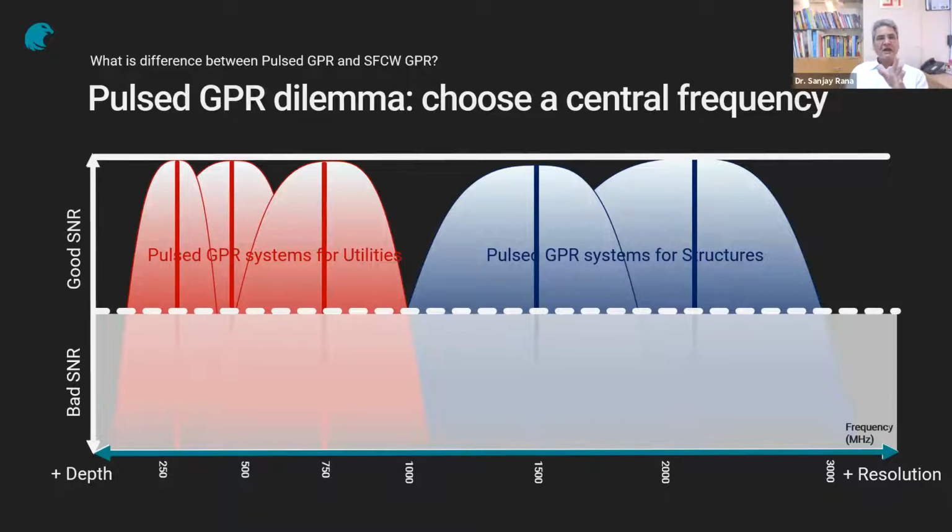That is why we always refer to the central frequency. So in pulse GPR, for example, you have 270. This is going to be your frequency. Then, let's say, close to 500. This is going to be another frequency. So you need to decide what frequencies you are going to use to cover the complete spectrum from here to here. And then, of course, you go to concrete inspection, where you have different structures and different systems, 1.5 gigahertz, 2 gigahertz, etc.